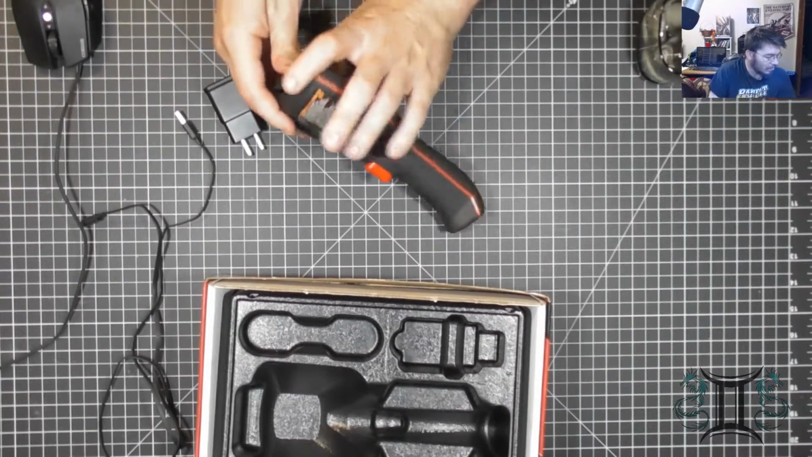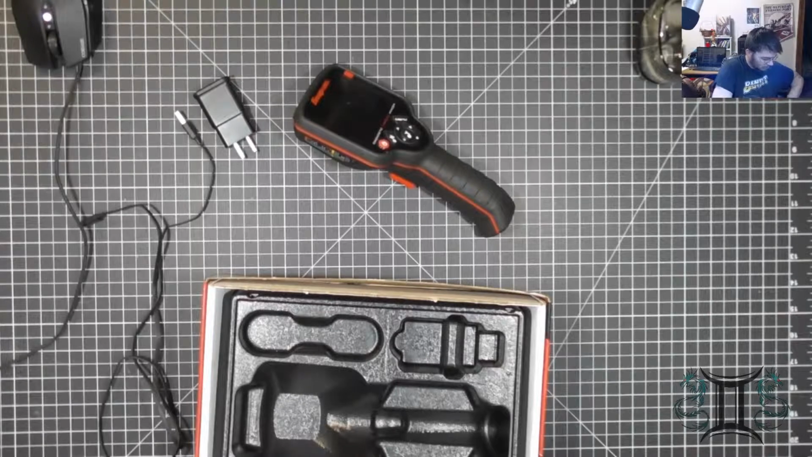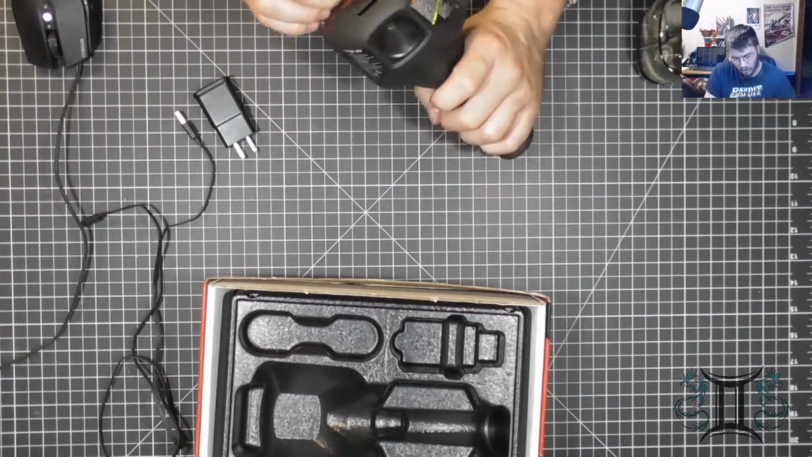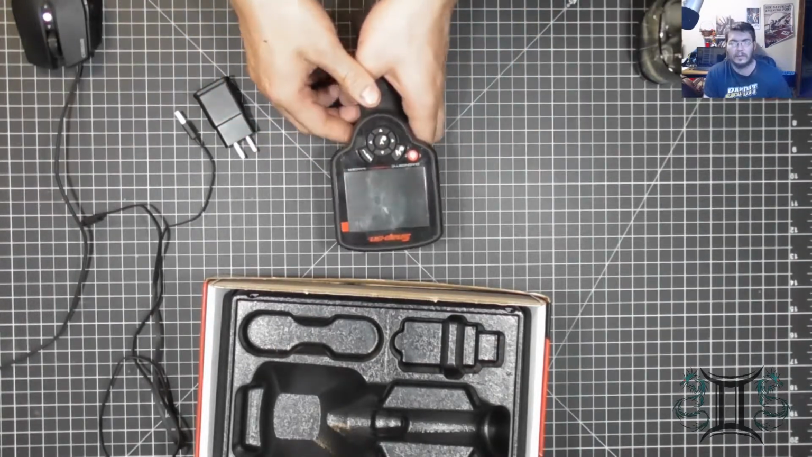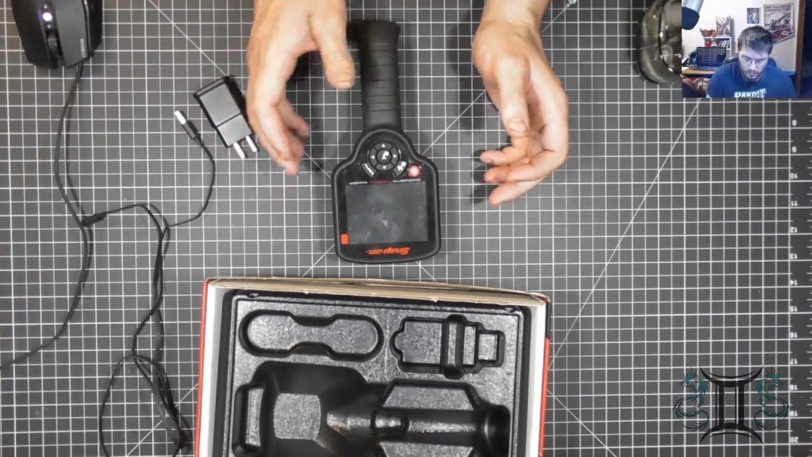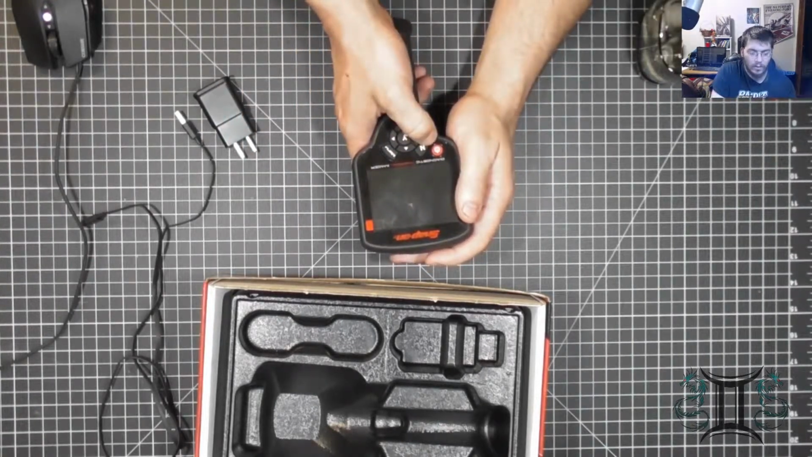I don't believe it comes with a micro SD card. This is one I had. It's just a little 8 GB one. I've got tons of them around the house. But let's go ahead and power this thing on real quick.